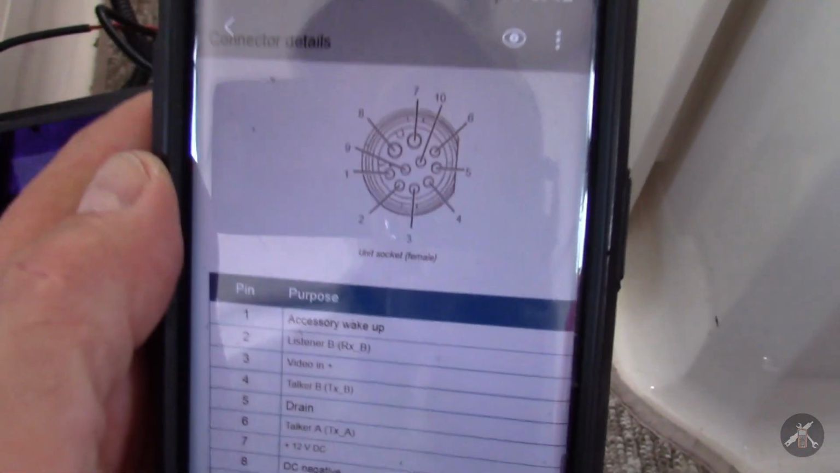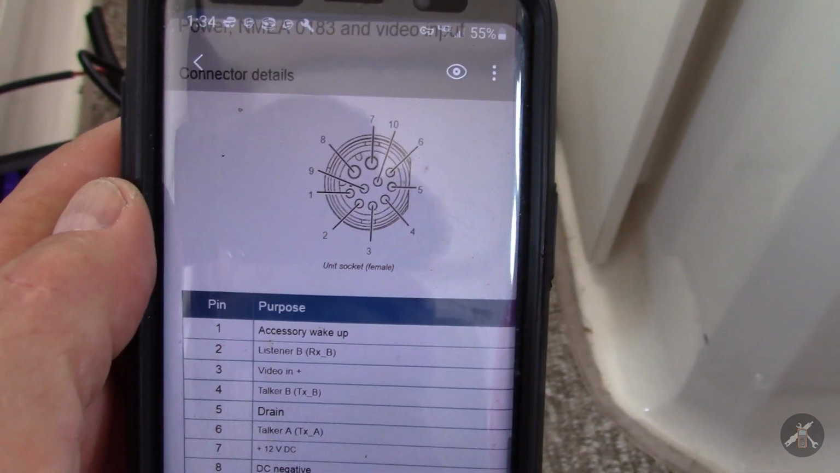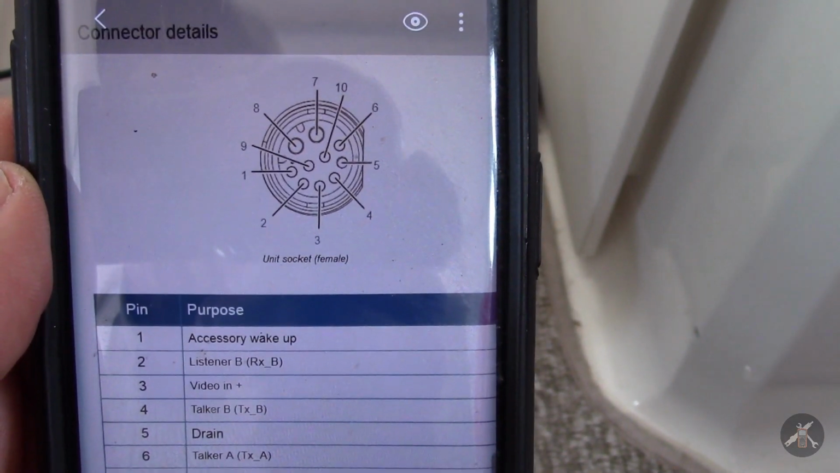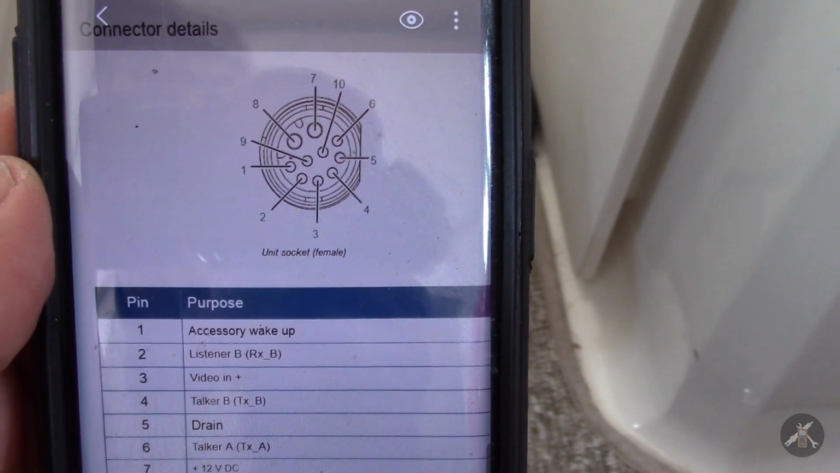And then if I go look at in that same one, you look at the power for a 10 wire connector, the distribution of pins, and number 1 is the accessory wake up.